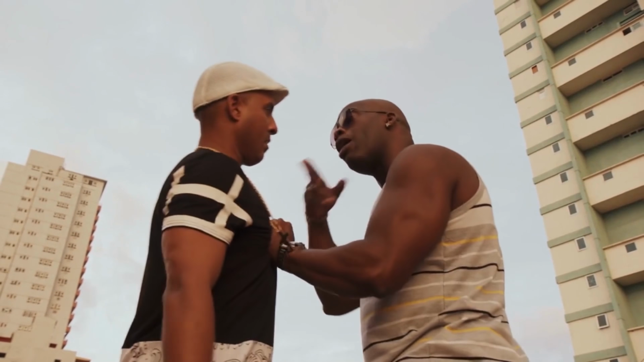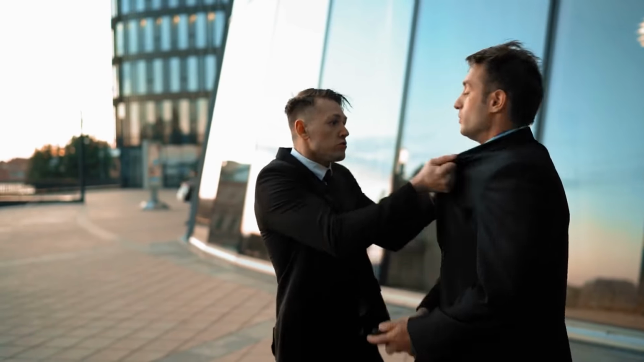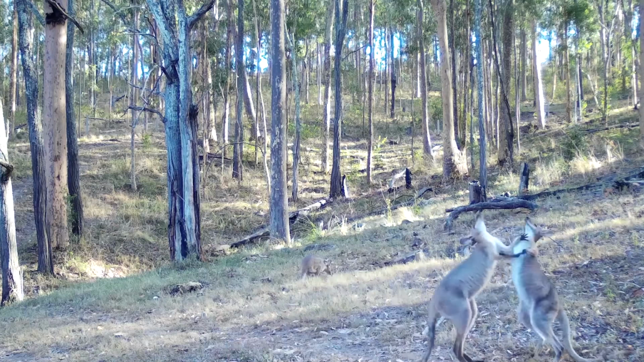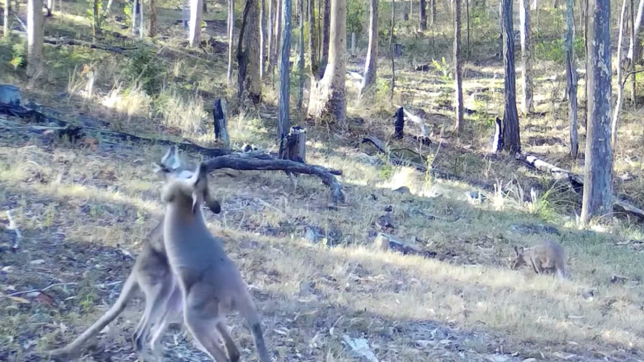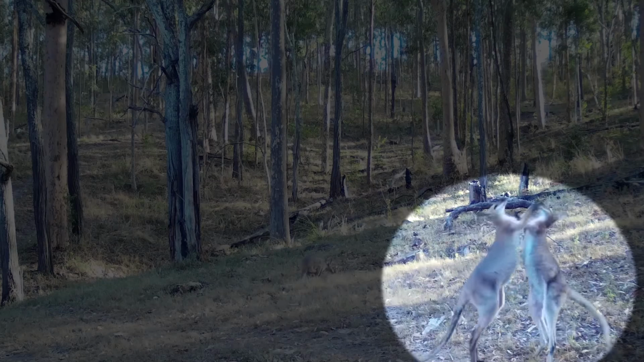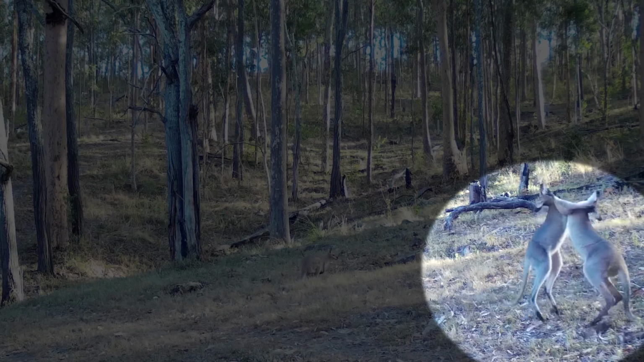A kangaroo fight. Have you ever seen videos of people fighting that go viral online? It happens quite a bit, right? But it's actually pretty rare to come across videos of kangaroos fighting. Well, I recently saw one on trail camera footage. These two kangaroos were squabbling and it was pretty interesting to watch.